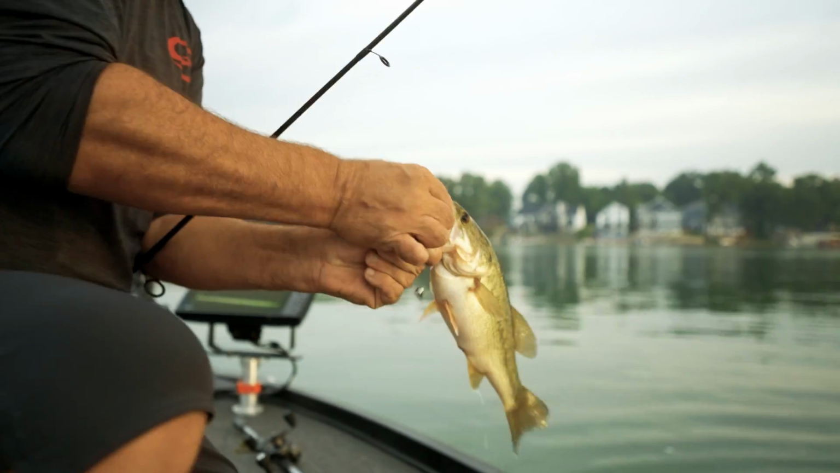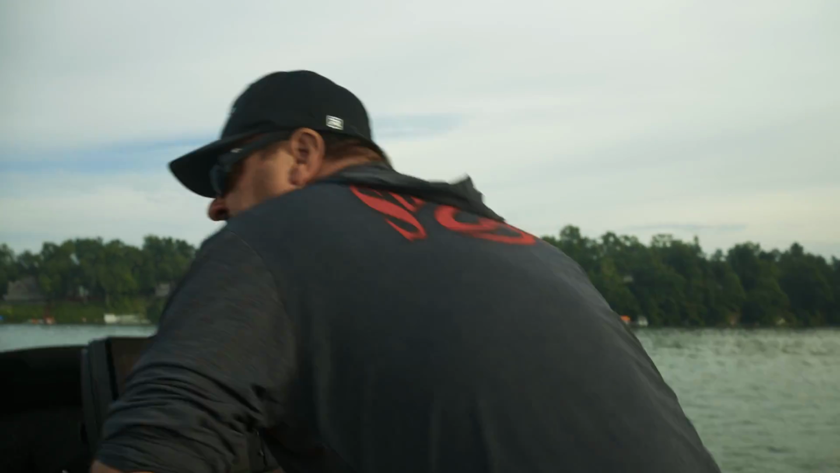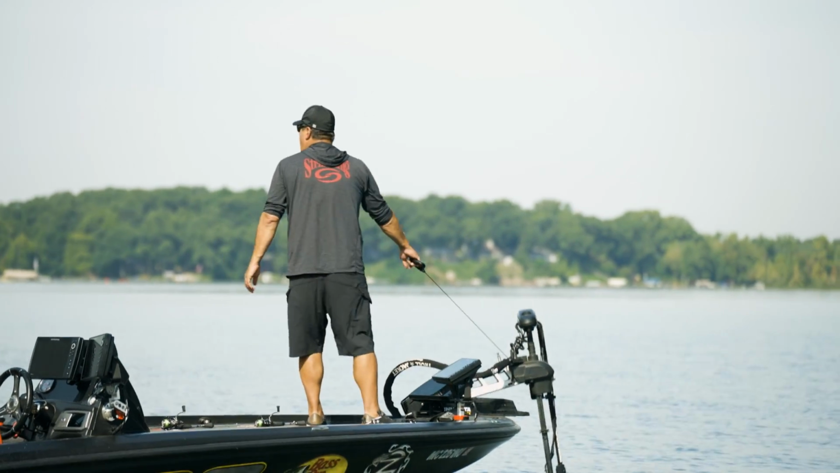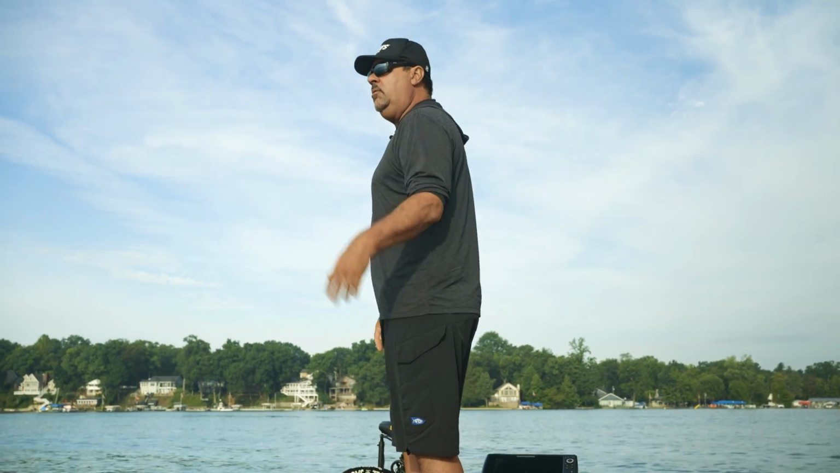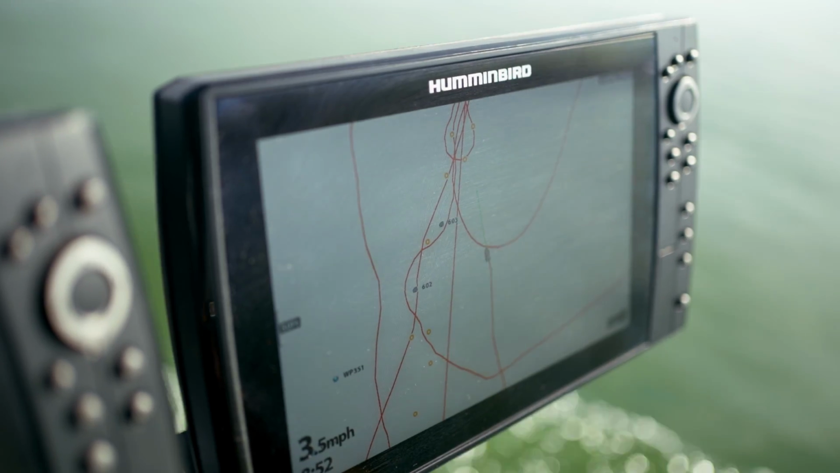So now I've got the waypoint of that lift locked in all the units. I'll come up to the bow, and basically I do this on my smallmouth lakes, you know, Lake Erie, Lake Ontario, St. Clair, all the way down to Table Rock. Most of the work is done right there.